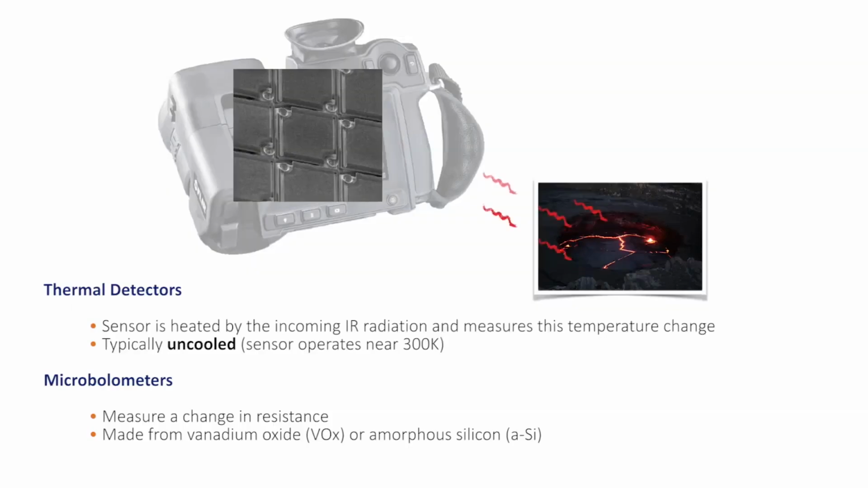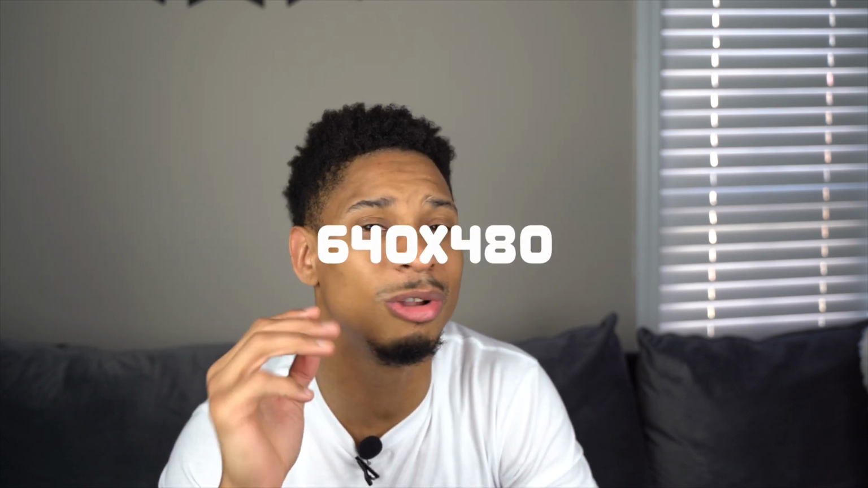Inside of a thermal camera, there are a bunch of tiny measuring devices that capture infrared radiation. These are called microbolometers, and each pixel in the camera has one. From there, the microbolometer records the temperature and then assigns that pixel to an appropriate color. This is why most thermal cameras have an extremely low resolution compared to modern TVs or regular cameras like you're watching right now. In fact, a very good resolution for a thermal camera is only around 648 pixels. Compare this to the video that you're watching at 4K with a resolution of 3840 by 2160 pixels.